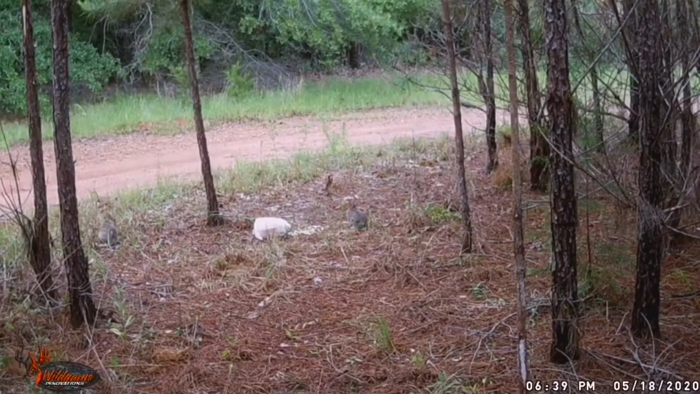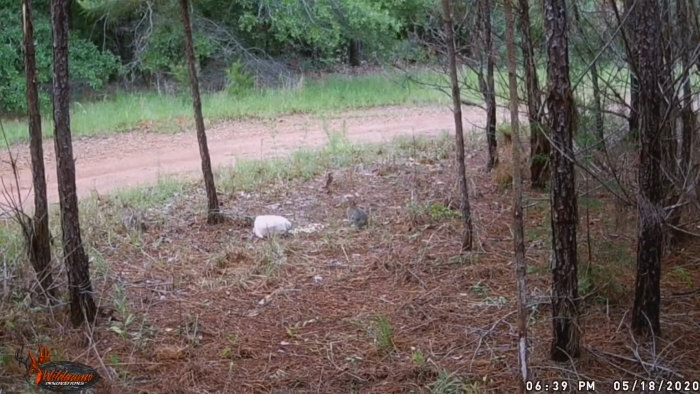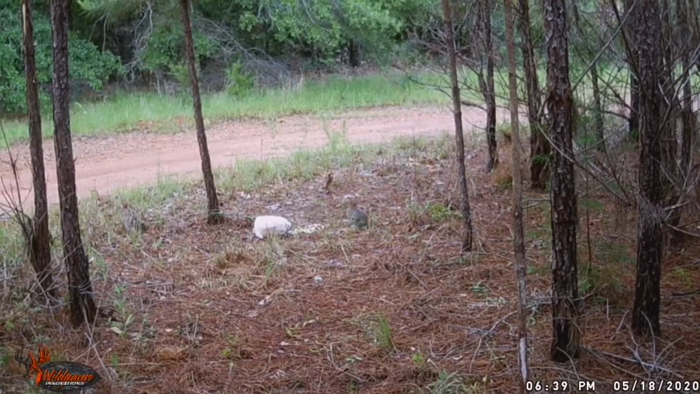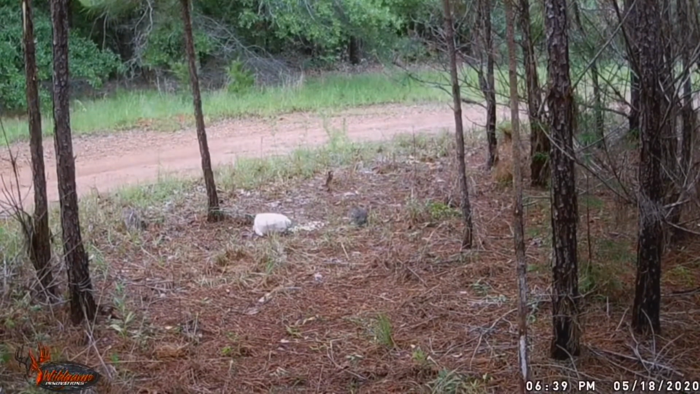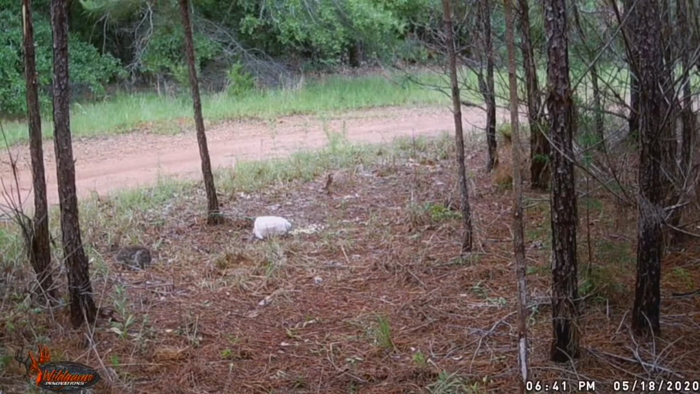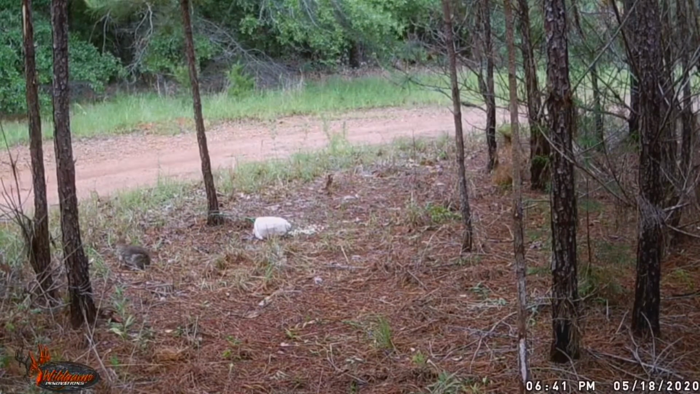This is location C. This is the third location. This is a little bit further away. All these locations are way back in the woods, way back in the middle of nowhere. That's just a little trail behind it. I mentioned that in the last video. That little four-wheeler trail and UTV trail, and you got some rabbits right here.